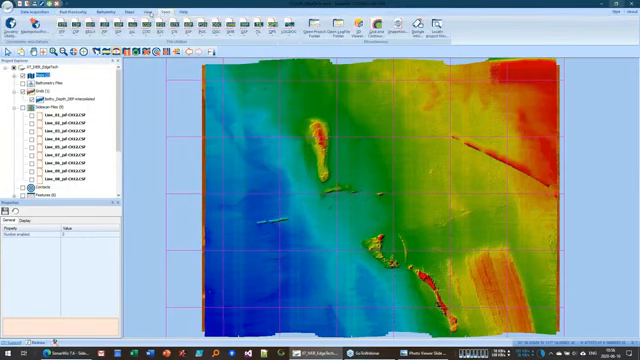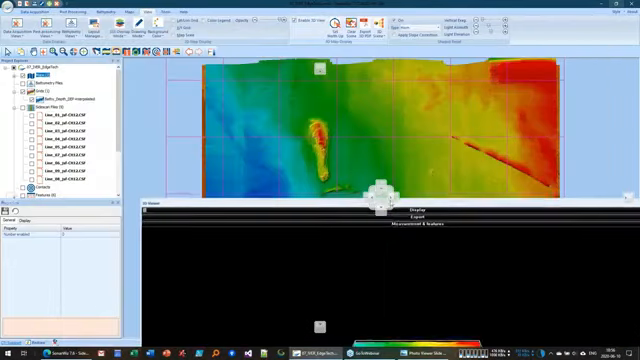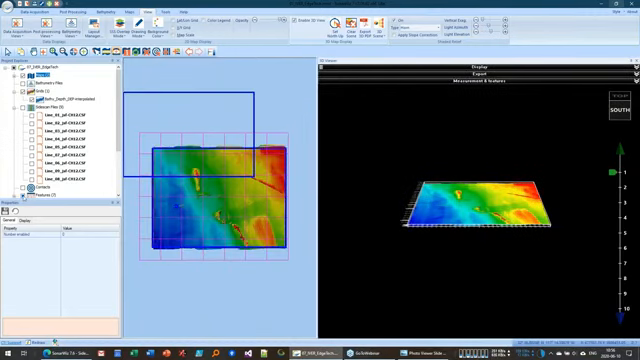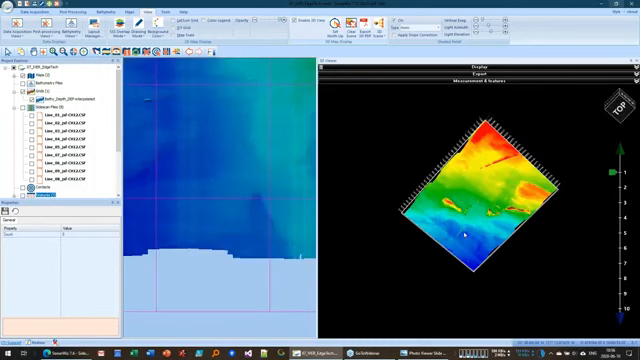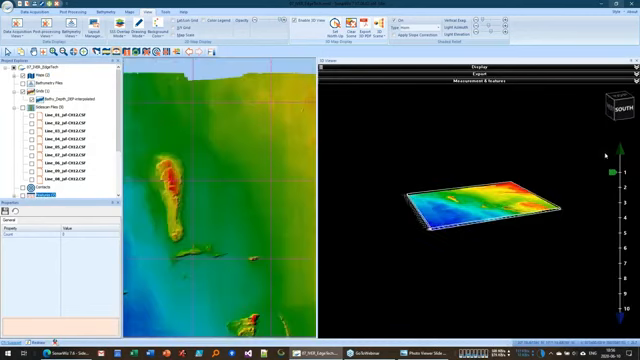What I can do is go to View, Enable 3D, and then, oops, I've got this thing turned on. We've got our 3D image here.